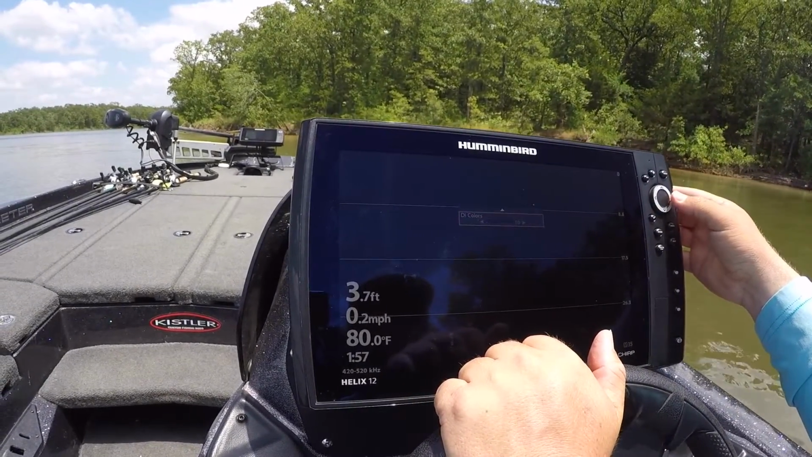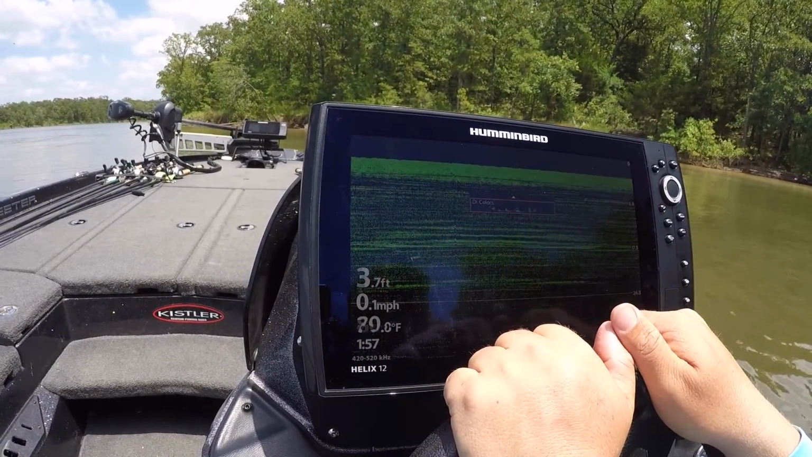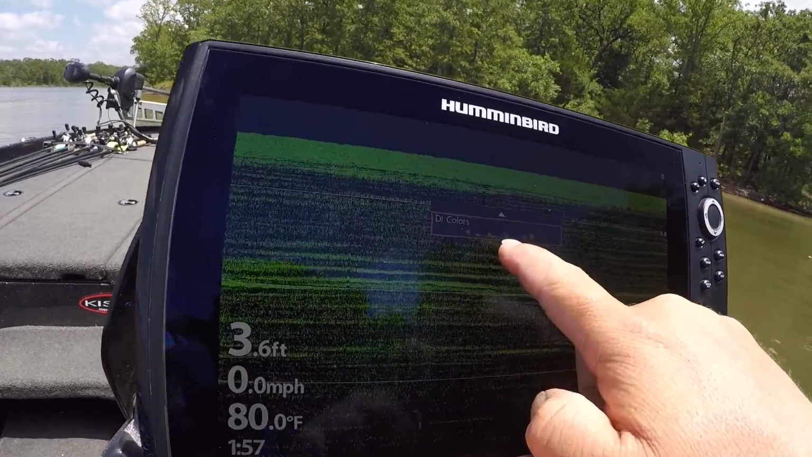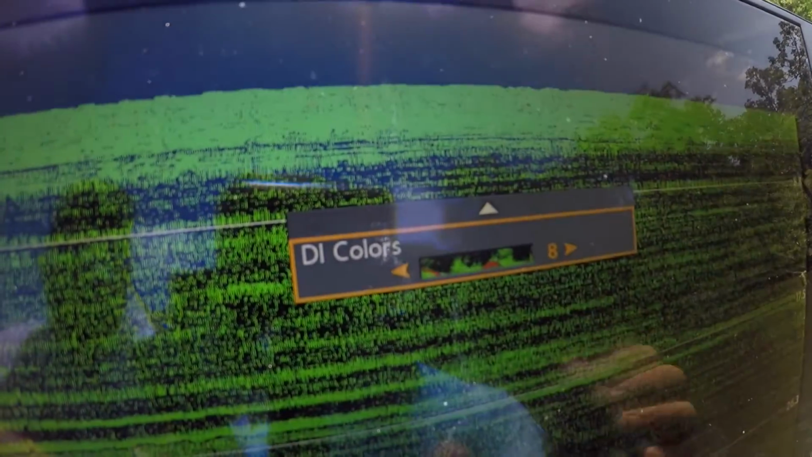Let's talk about color imaging. There's a lot of different palettes that people use, and the one I like the best is palette 8. Palette 8 gives you a green bottom. Now when you get to a hard bottom, it's going to show red. I don't know if you can zoom in and show that right there, but on that image, you'll see the red. That's going to be the density.